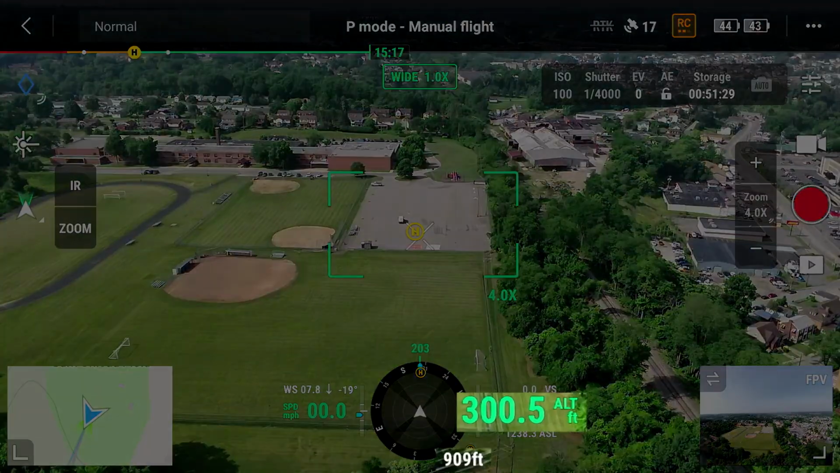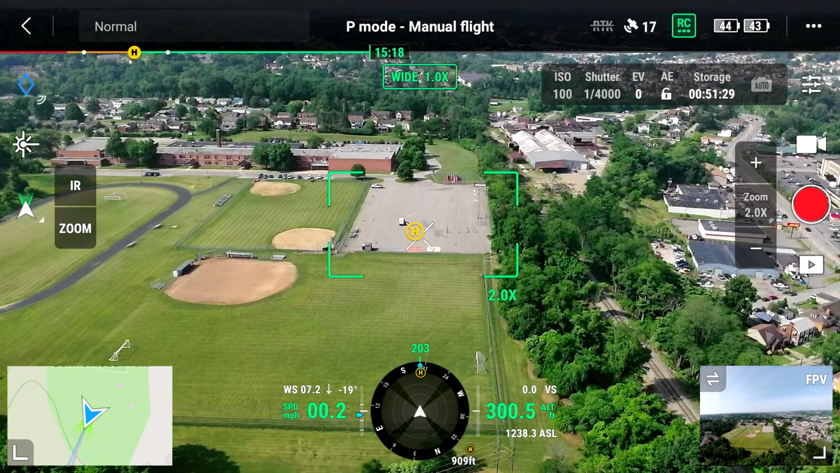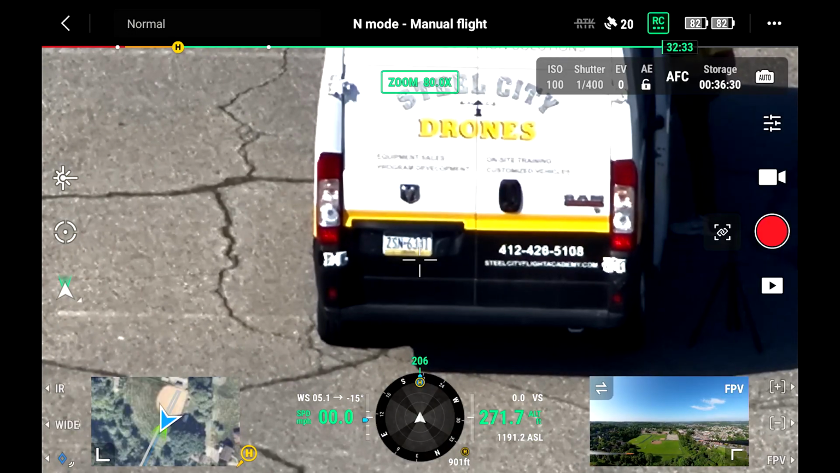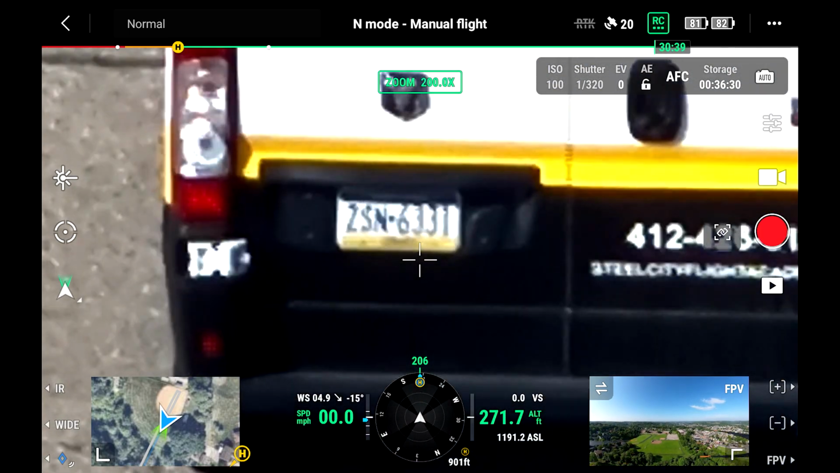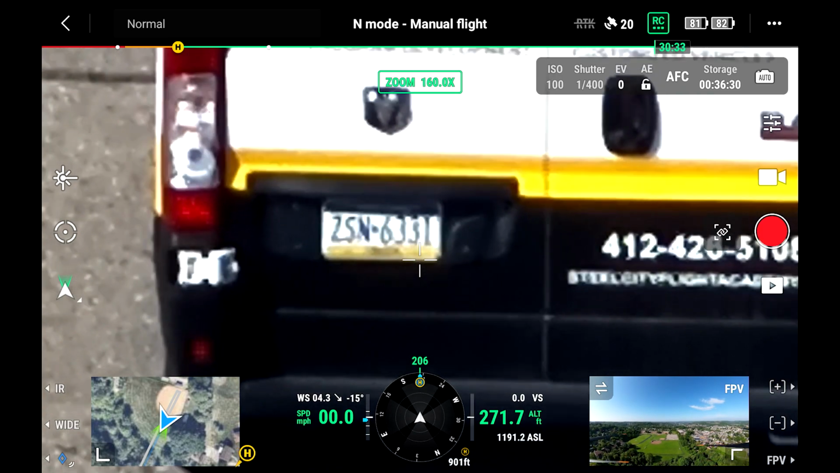So we started out at 900 feet away, and let's look at what the Matrice 30T looks like. You can see that it is definitely readable, and it's just on the very verge right there with the noise and pixelation. I think if we go back any further, we're going to have a little bit of difficulty being able to read it. That is what I would consider to be the overall limitation of that camera.